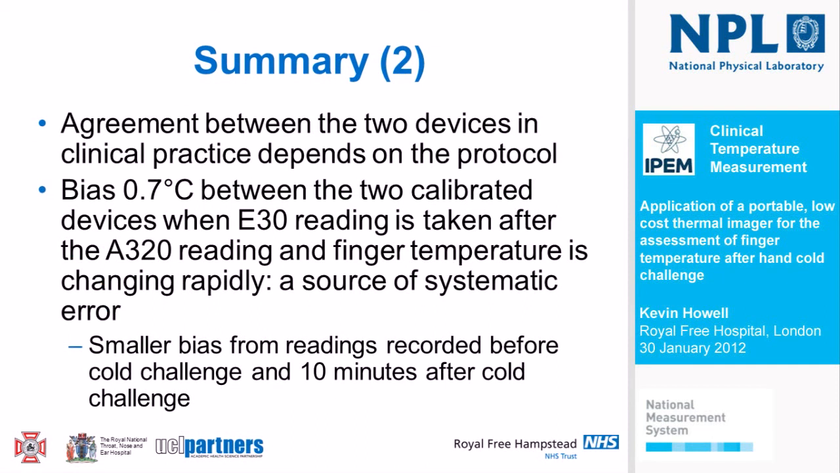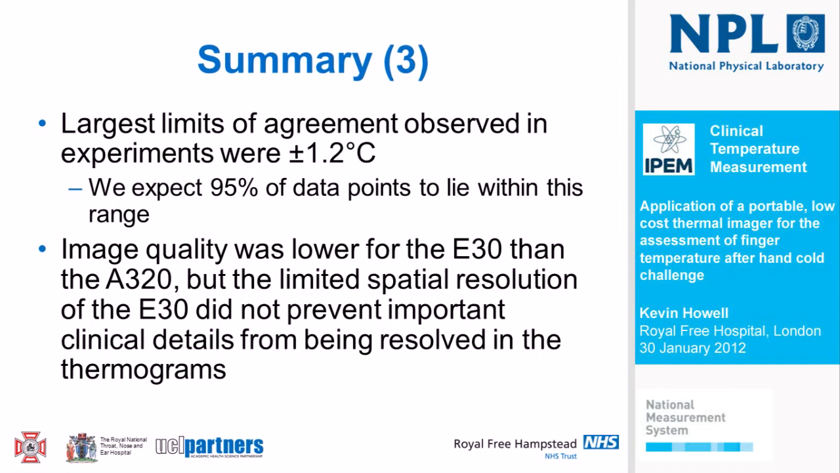The agreement between the two devices in clinical practice isn't just, as Helen mentioned this morning, to do with how well the devices agree in a lab or against the quality standard. It also depends on the protocol. And we saw a big bias occurring simply because of the way I make the measurements. There was a time delay between measurement A and measurement B. For example, we found a smaller bias from readings recorded before cold challenge. This is a steady state situation. Nothing is changing, and it doesn't matter if you make one measurement after another. And that's probably similarly true 10 minutes after cold challenge when patients would be warmed by then.